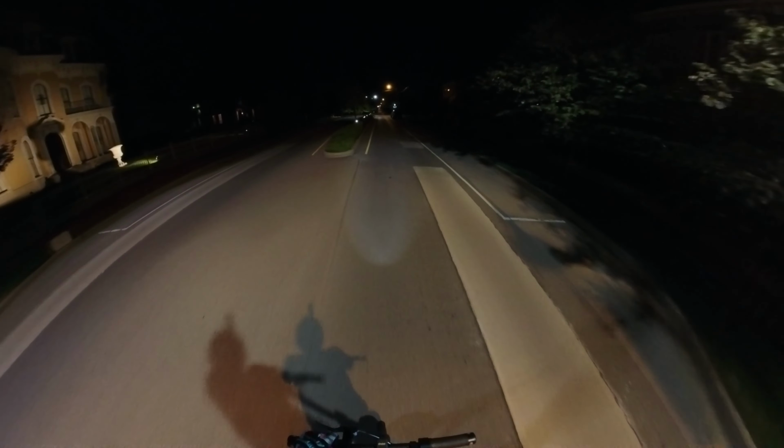Yeah, another thing, you know, you go through at nighttime, a lot of these roads won't be really busy at all. So you don't have to worry as much about traffic. It's 10:27 p.m. It's on a Thursday night.